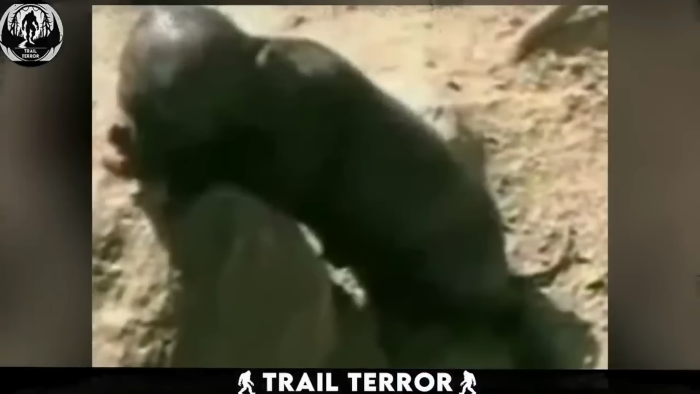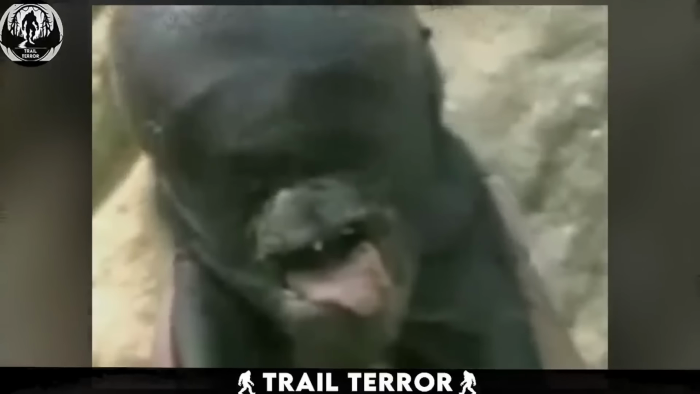Now we've got a clip straight from a remote African village, and let me tell you, it's downright unsettling. What you just witnessed isn't some extraterrestrial being dropped off by an alien ship. It's a Cochin mutant. This mutated pig's appearance is quite eerie, with a dog-like lower body and a humanoid head. The mutation has twisted its facial features, giving it a human-like nose, tongue, and eyes. It's especially unnerving to see its mouth hanging open with the tongue sticking out.